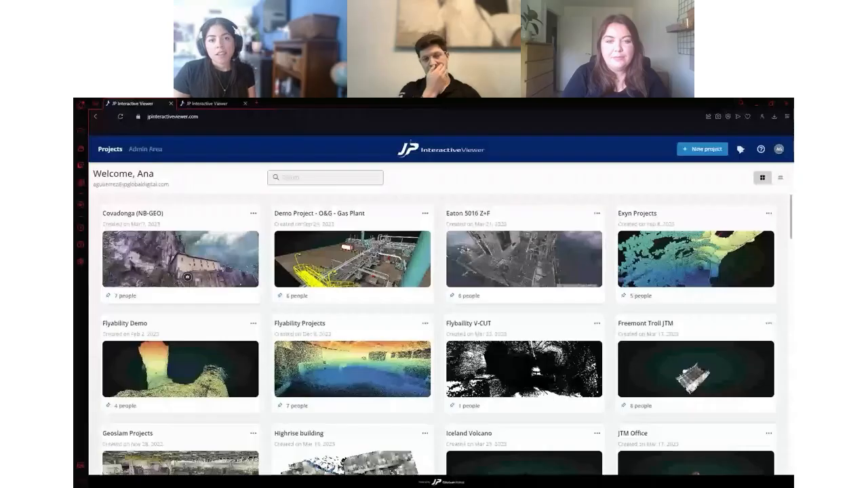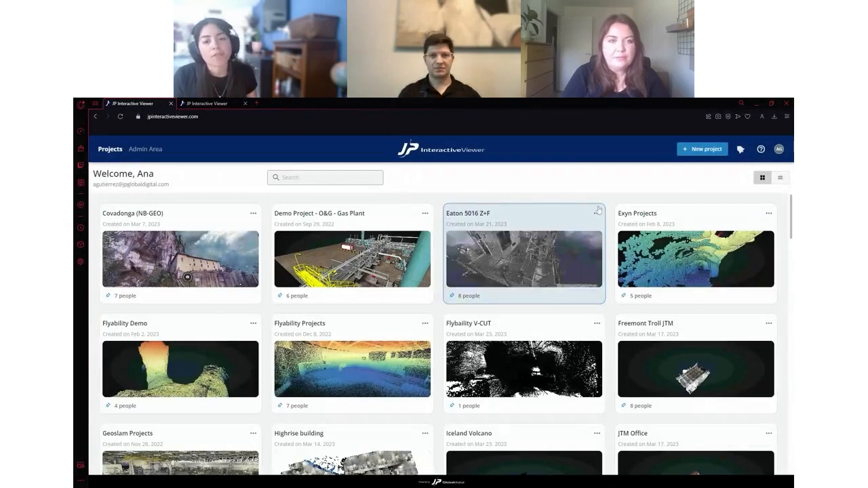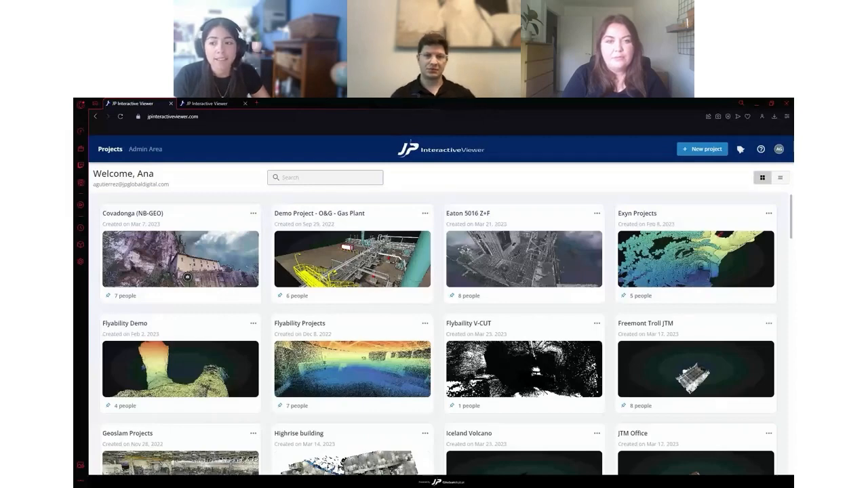Okay, there you go. So this is the main dashboard of the platform. This is where you come to centralize and store all of your data. JPIV will allow you to create an ecosystem around your reality capture information, so everyone that's involved in the project has access to the data from start to finish, increasing project visibility and transparency, and also keeping track of all the reality capture data